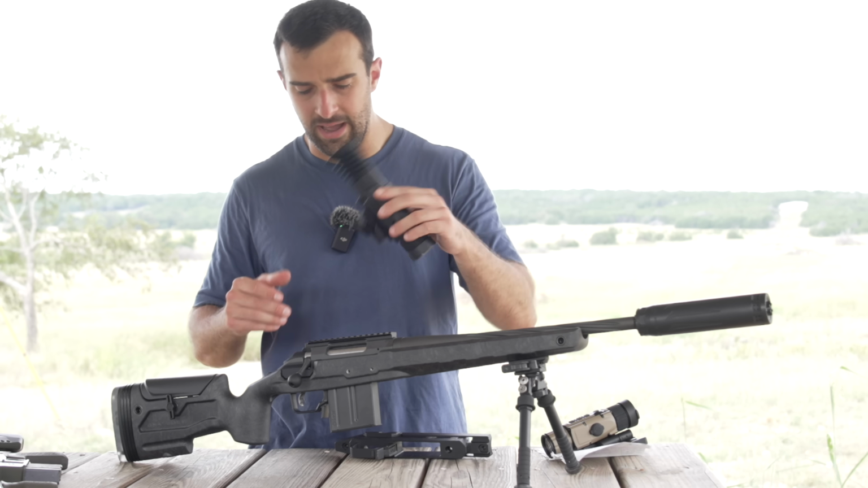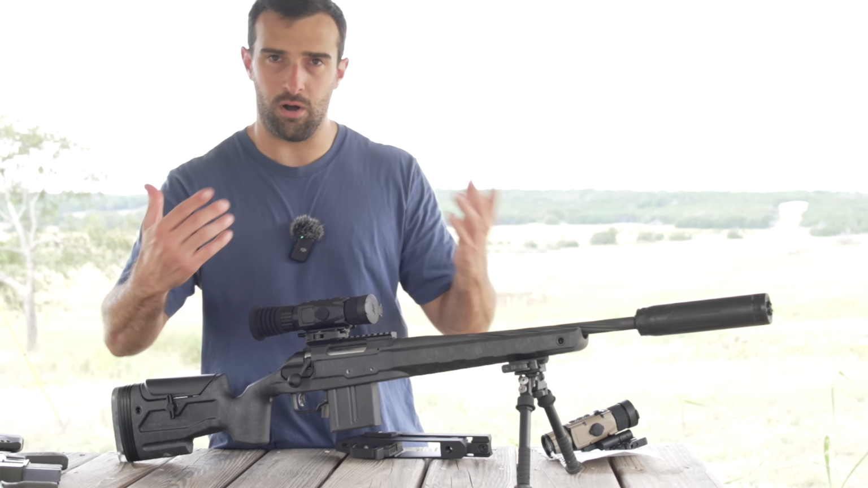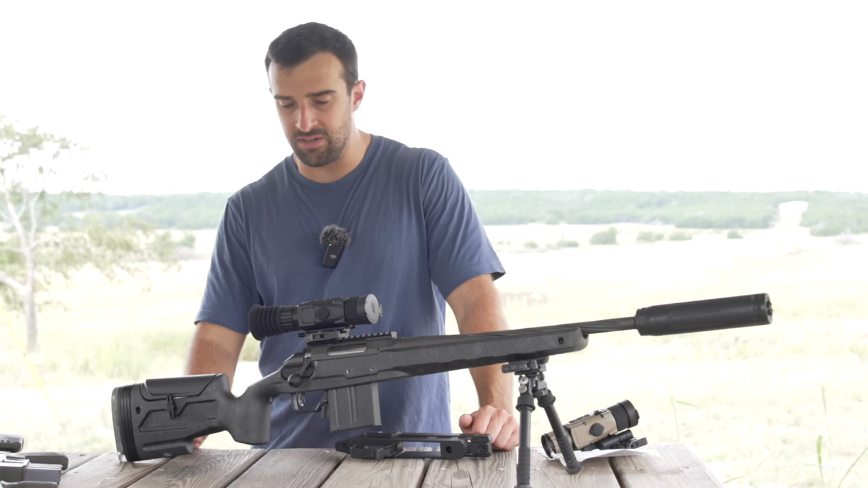So again, it doesn't come with that. It comes with a mount just to get you guys going, and it does do the job. You can do all applications with that mount, but that's, in my opinion, how you get the most out of it. So pretty cool for DNT to start offering that.